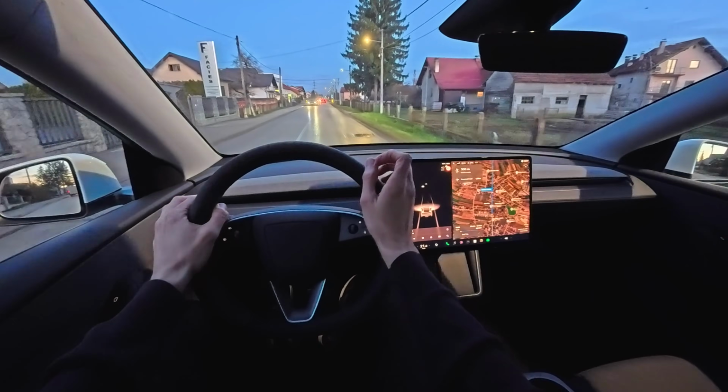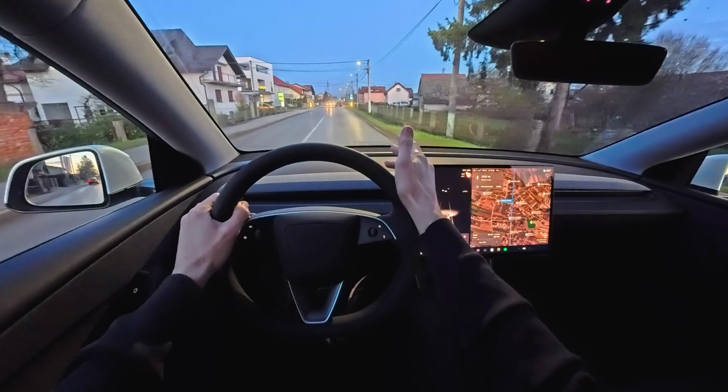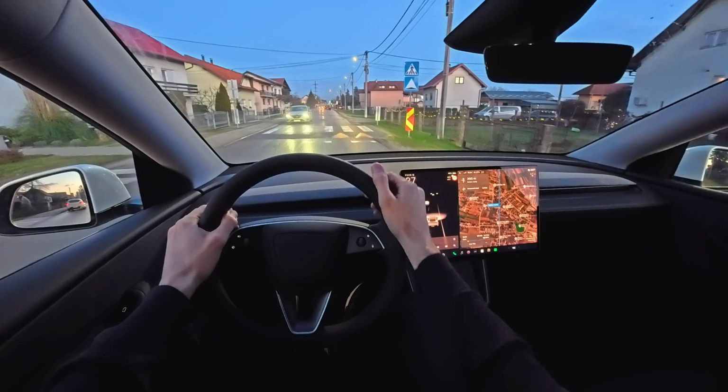300 meters, enter the roundabout and take the third exit. Thank you. Okay, so these are not the standard 18-inch that you get standard with this car on summer tires.